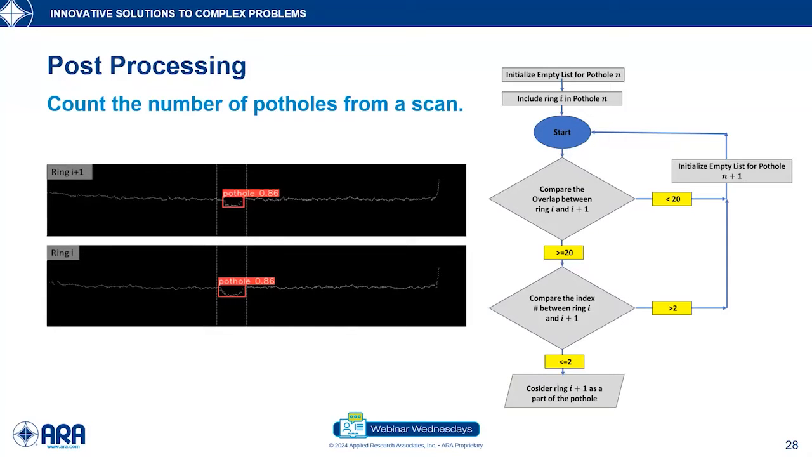If the overlap between the subsequent scans was more than 20%, and the difference between the index numbers was less than or equal to 2, then we considered the ring as part of the same pothole. Otherwise, we considered the ring as part of a different pothole.